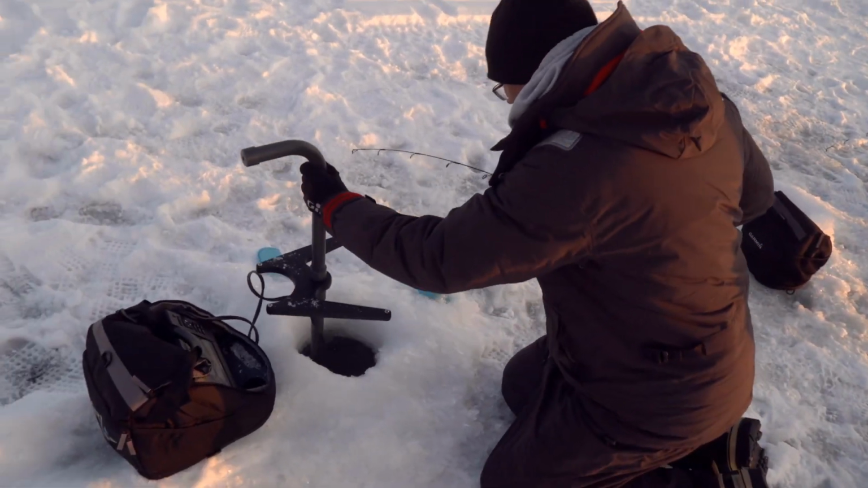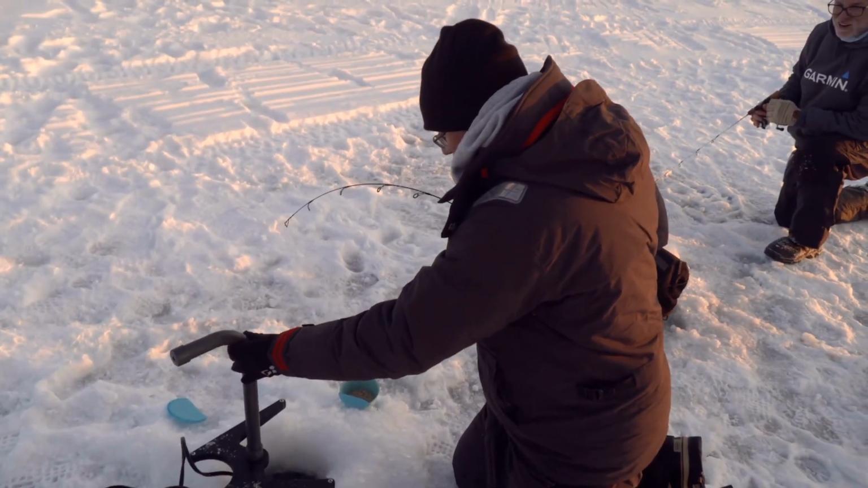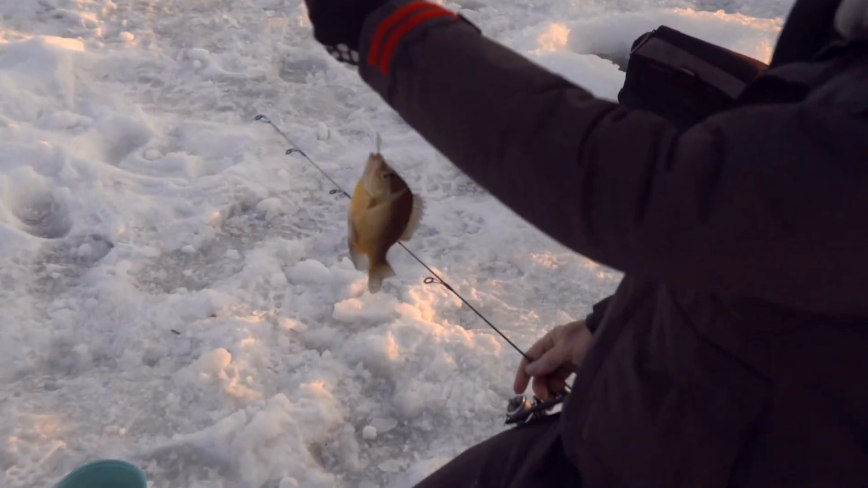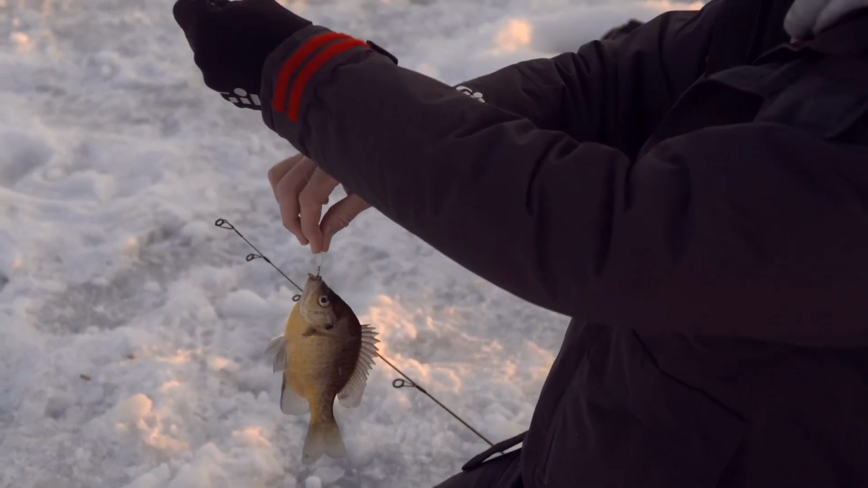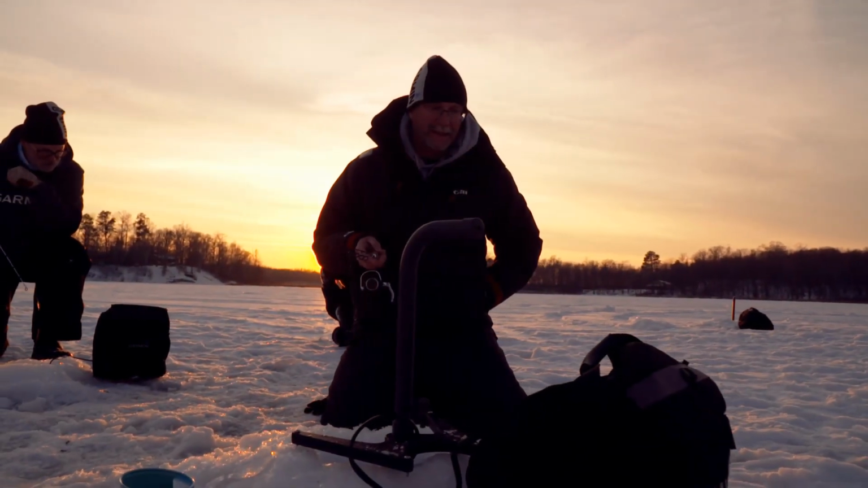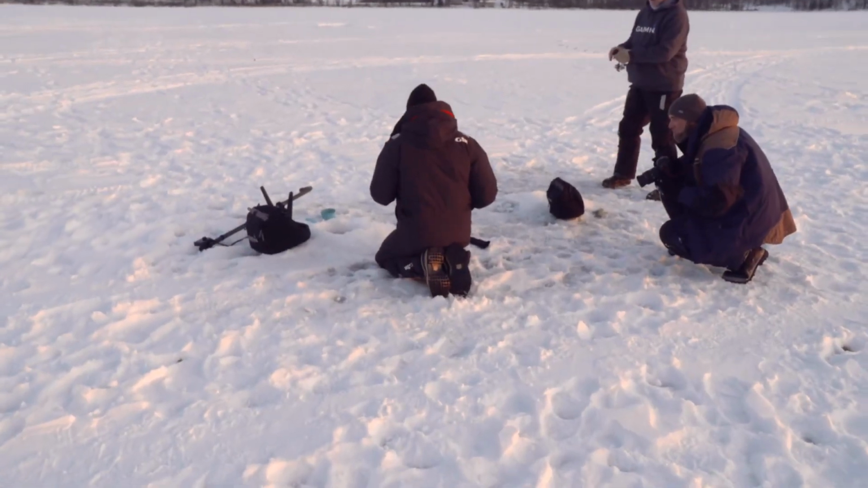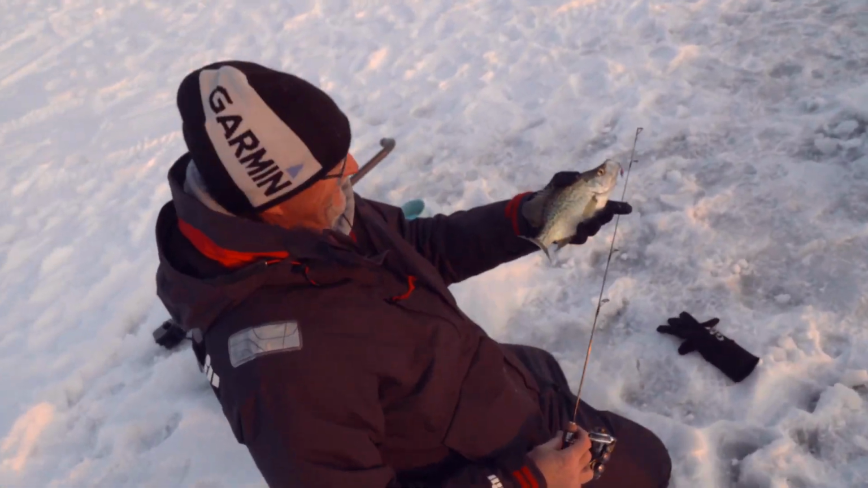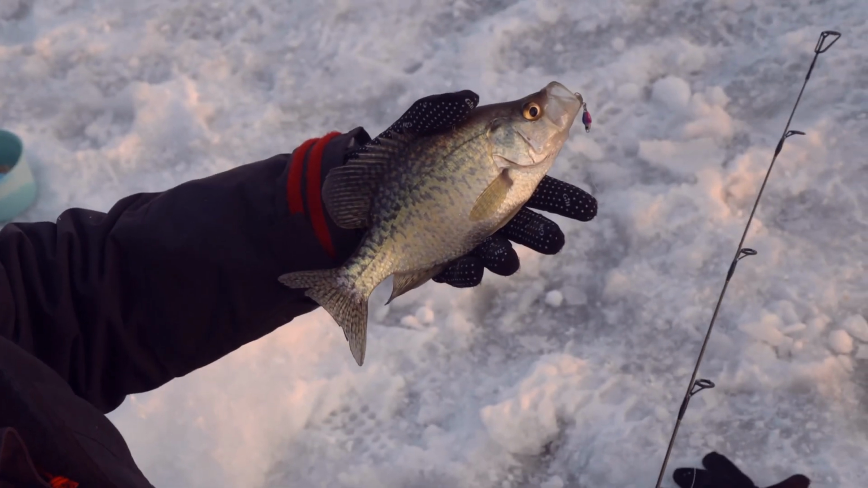Need to pull your, yep. Big sunfish. Oh, that is a big one. Big sunfish. I finally caught a crappie. Oh, that's cool.